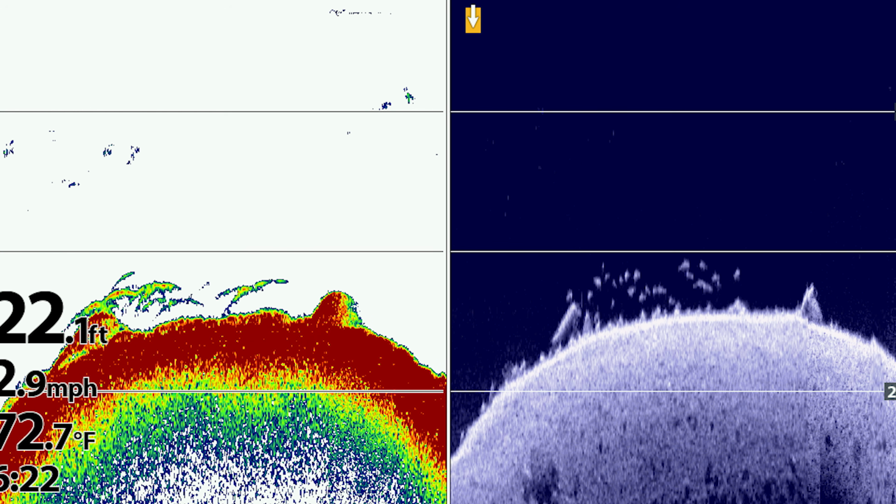But again, this is something you can do, and yes, I'm doing this with live scope, but you can do it with 2D sonar fairly easily. Just drive over. I'll throw a couple screenshots up of what that'll look like. Drive over, looking for those arcs, especially when they're suspended. It's something you can work Lindy rigs around.